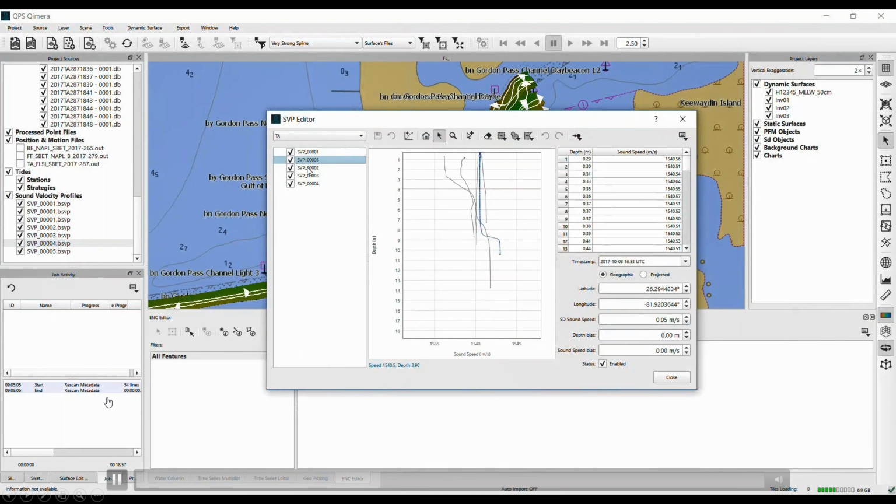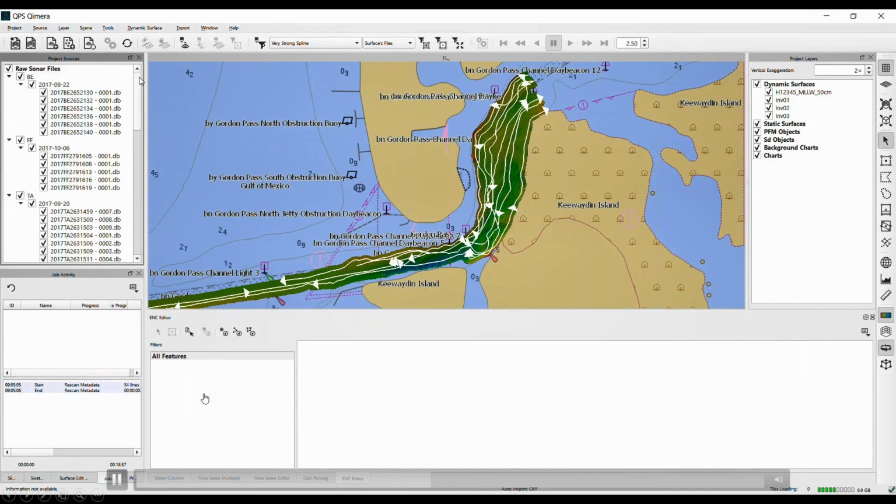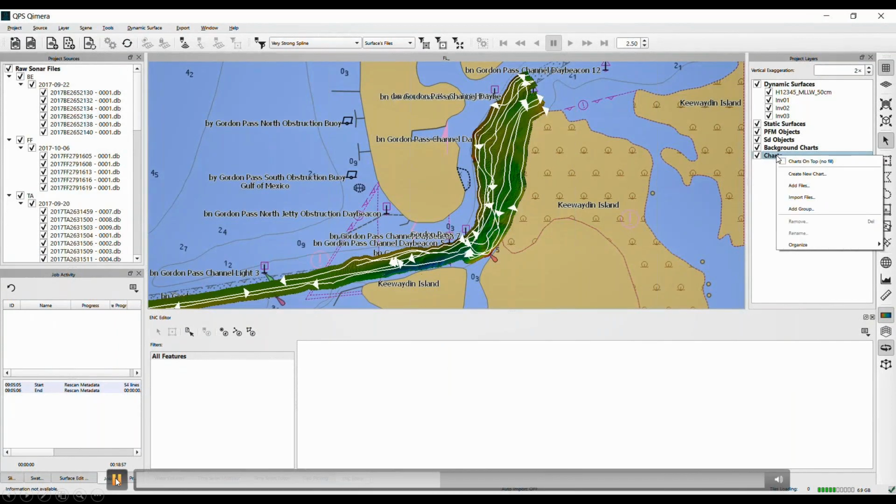I have profiles. They're linked to those lines in a real-time schedule, 3 different vessels worth. And as well, I have the timestamps and locations of those, because what we're going to do later is apply those in a post-processing sound speed strategy. Okay, so now let's get into some S-57.